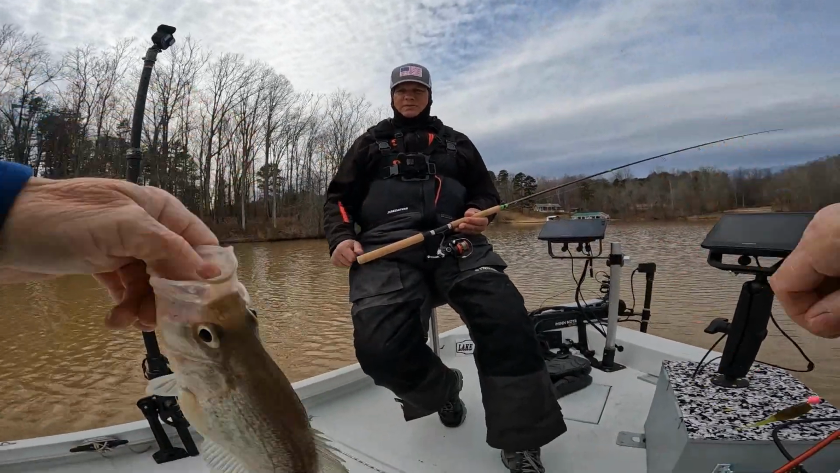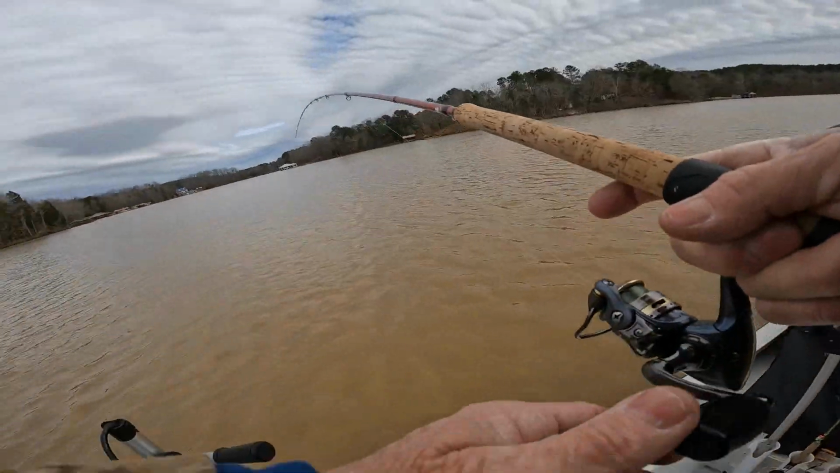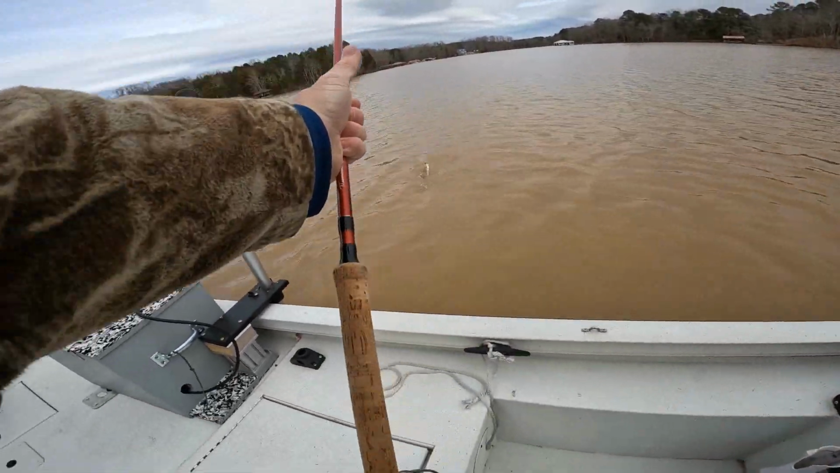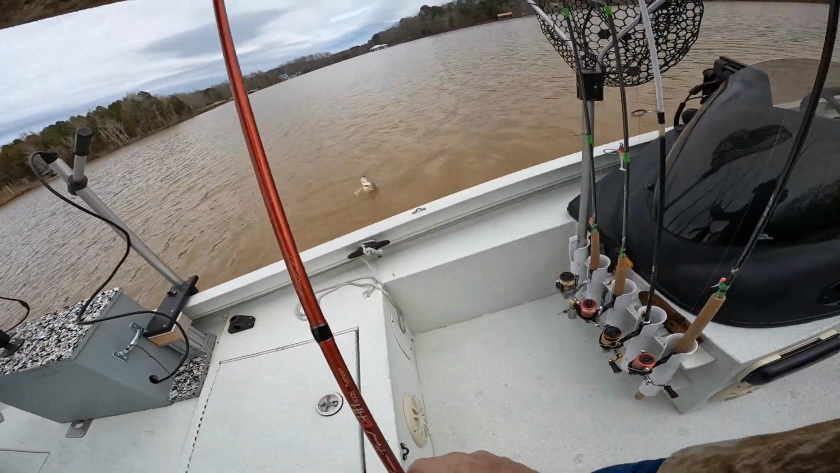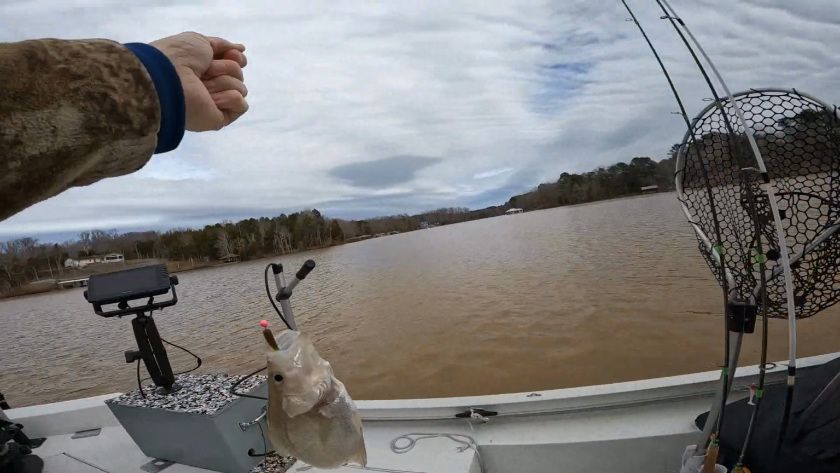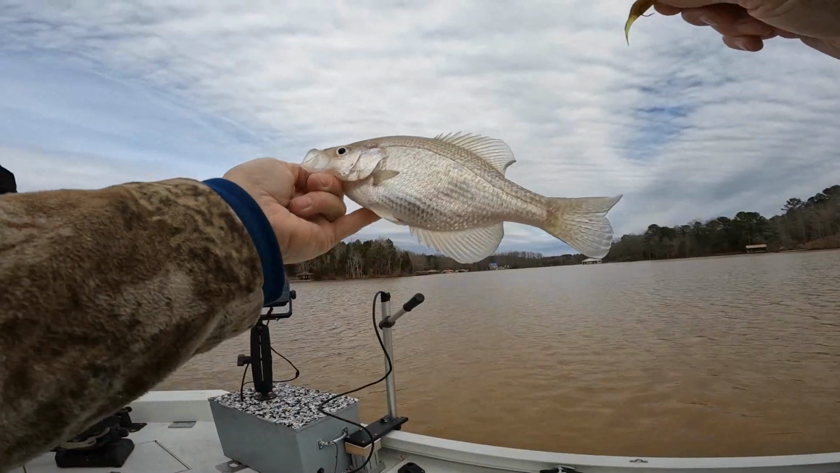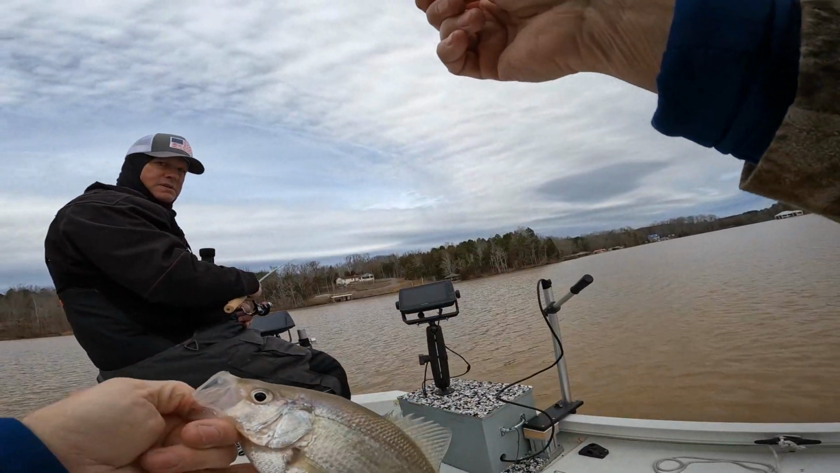Put that in the live well. All right, guys. Yeah. Bam! Oh, boom! All right, guys. The first fish I lost at swinging the mint, so I'm not gonna lose this one. There you go. Yeah, she got eggs in her. Hot Perch. Hot Perch.